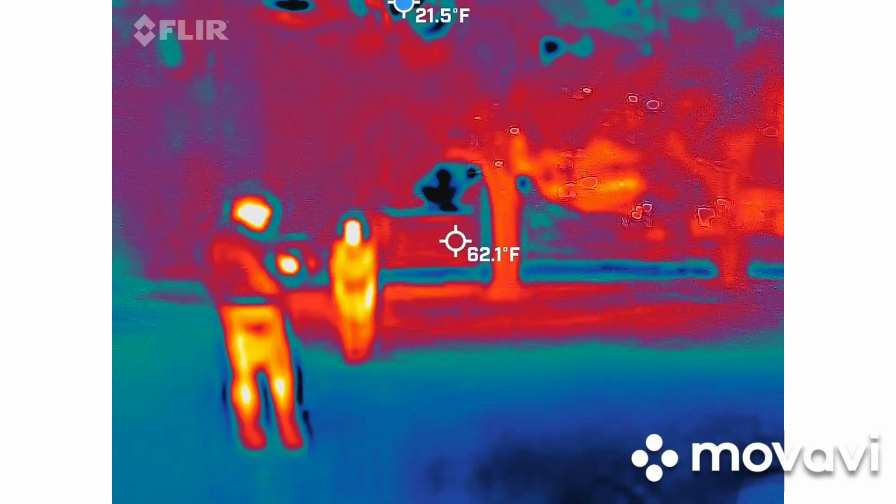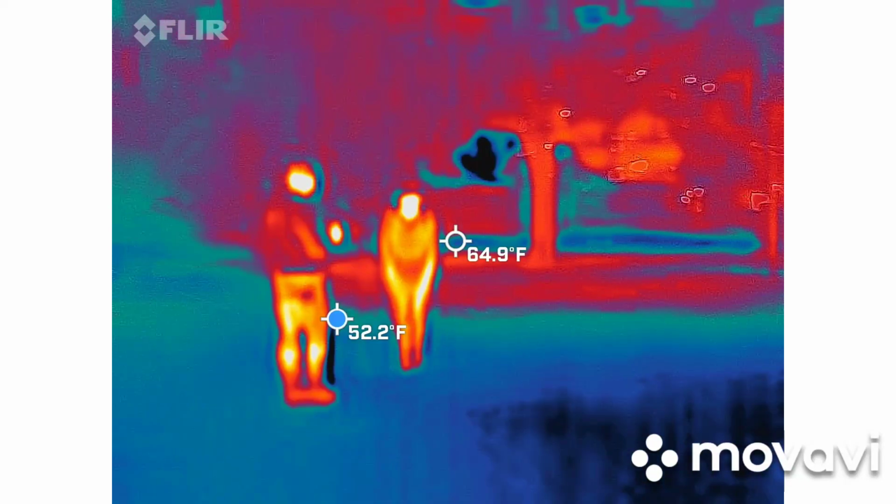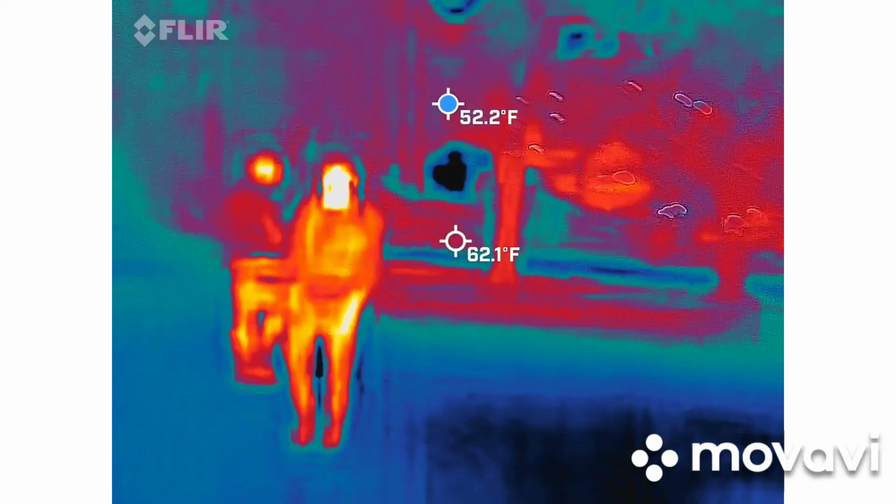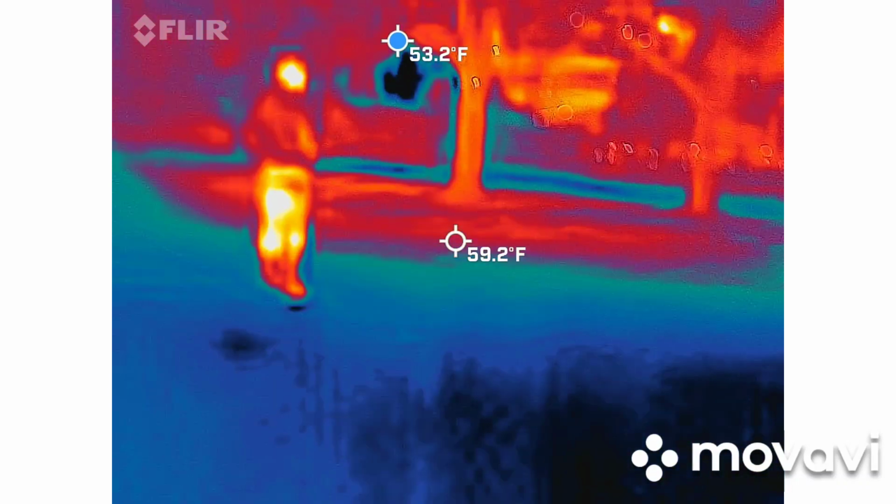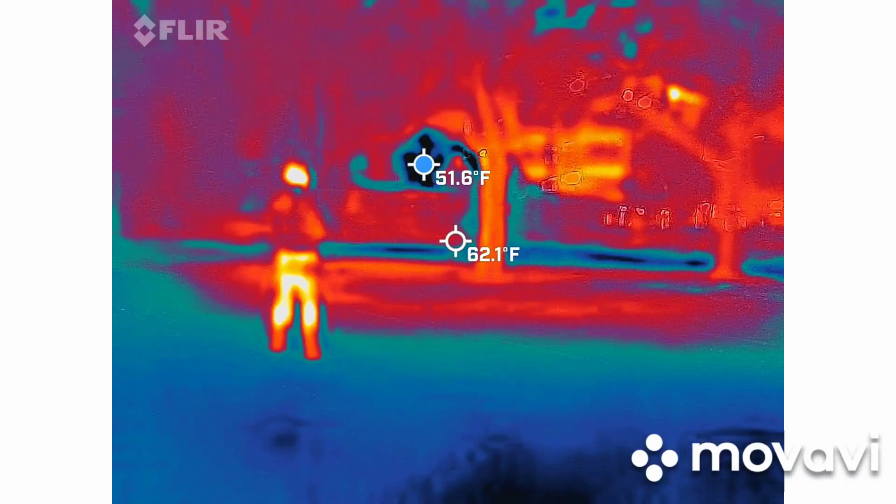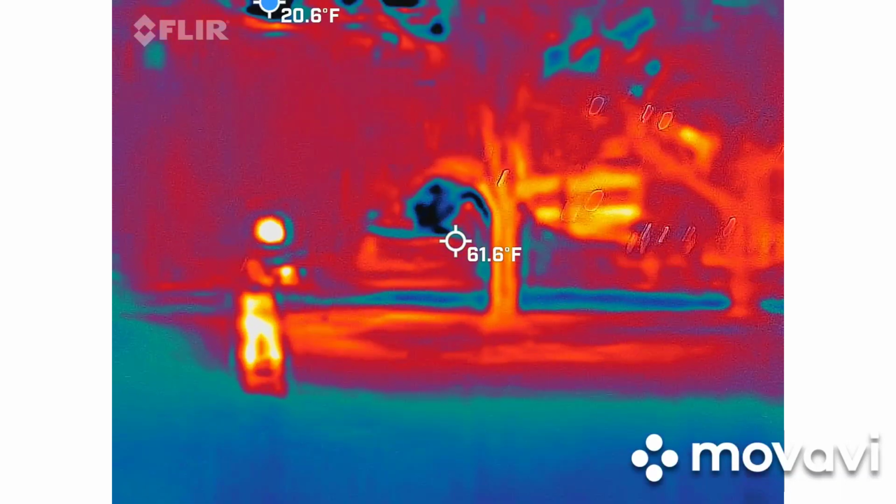Oh yeah, it's above that sign. Can we walk that way? My legs are killing me. Yeah. Okay. It's staying there, showing. Well, let's keep walking, see if we can debunk it.